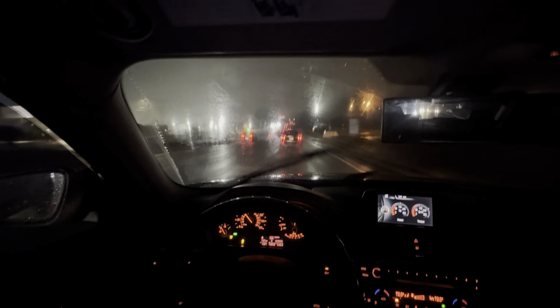Is that an 890? So dark. It gets so dark in Atlanta now, bro. It's only 7 o'clock. I need windshield wipers bad. I didn't know they was that bad, bro.